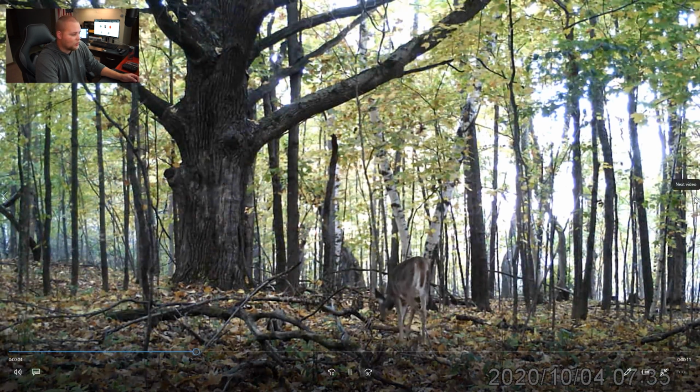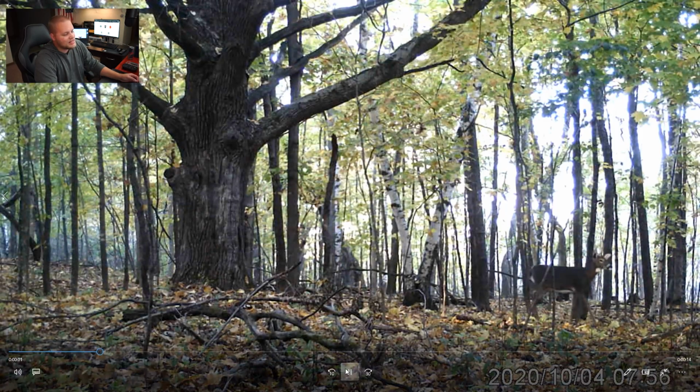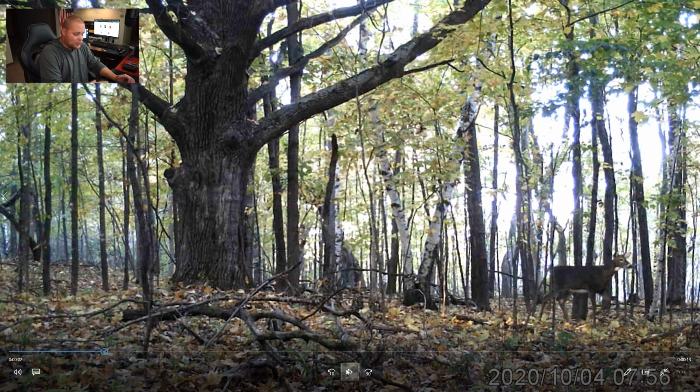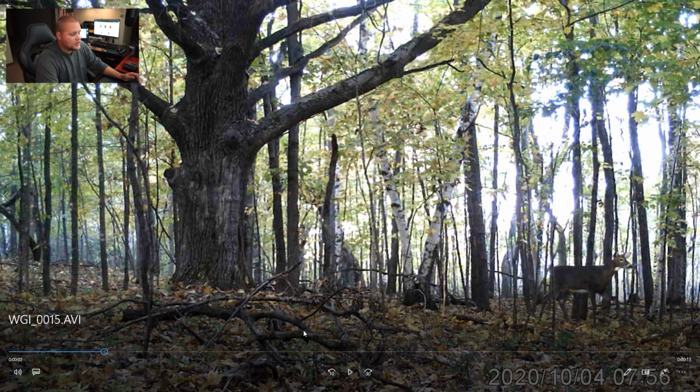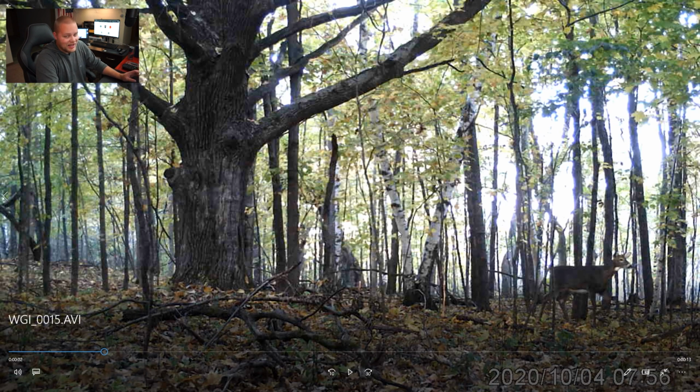7:35 Sunday morning, one little doe walks by with mama doe, looks like, right? And then we have this. I don't know how big this buck is. This quality, this camera's only 720. I tried to zoom in. Didn't help. It was too pixelated. So the only view we have of this buck is right here.